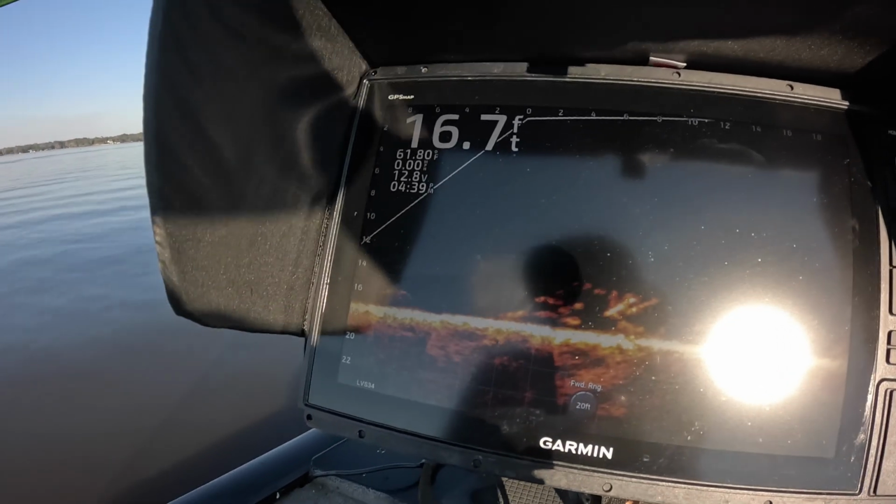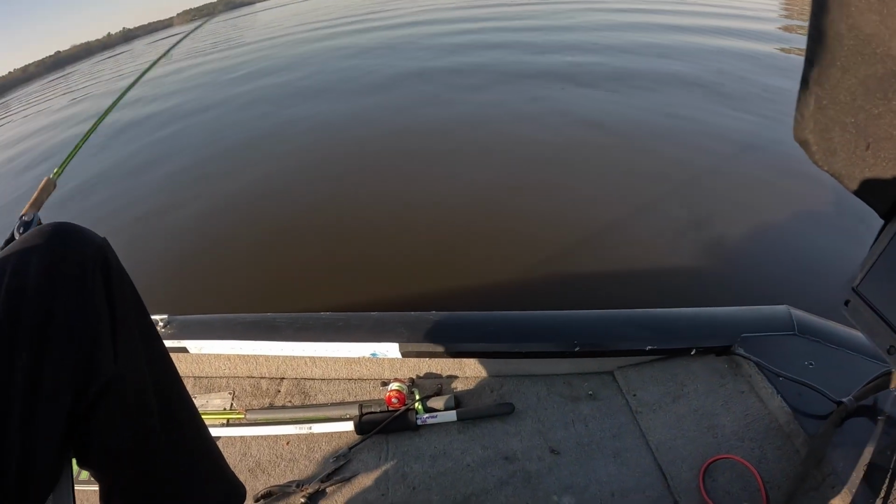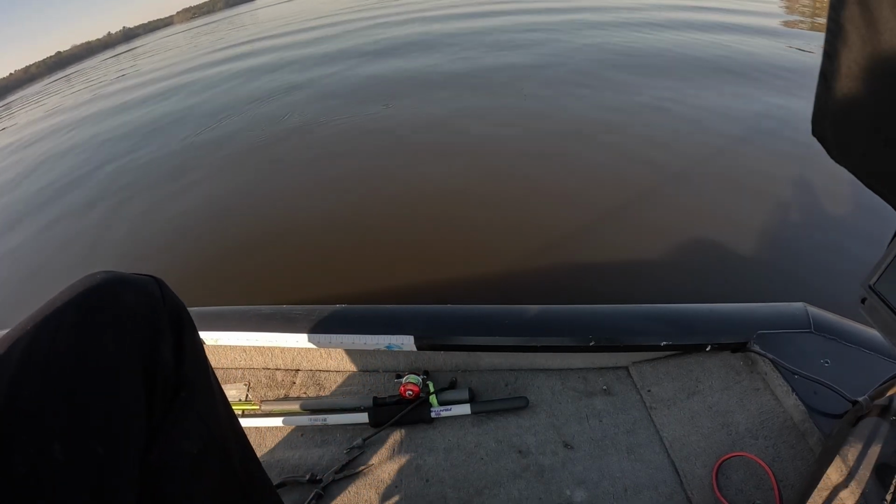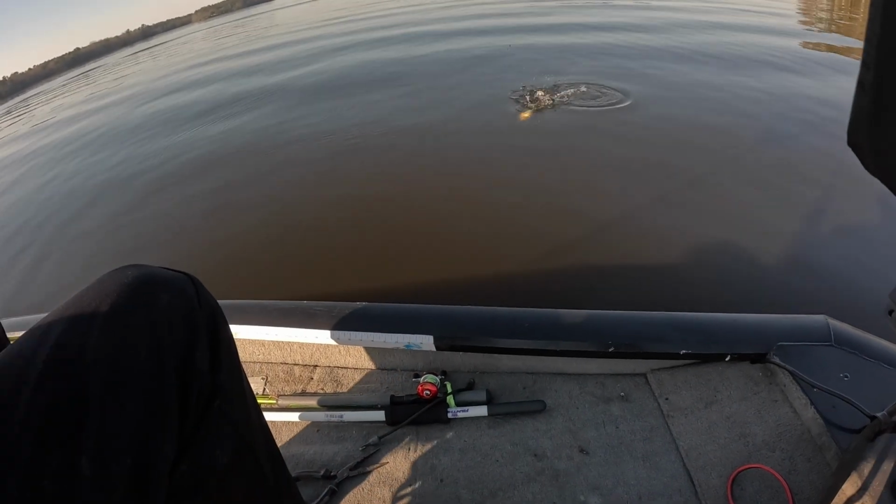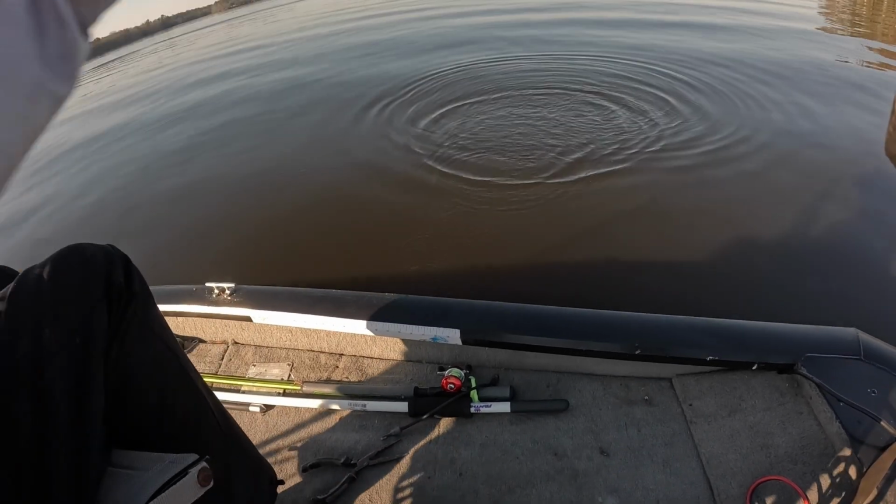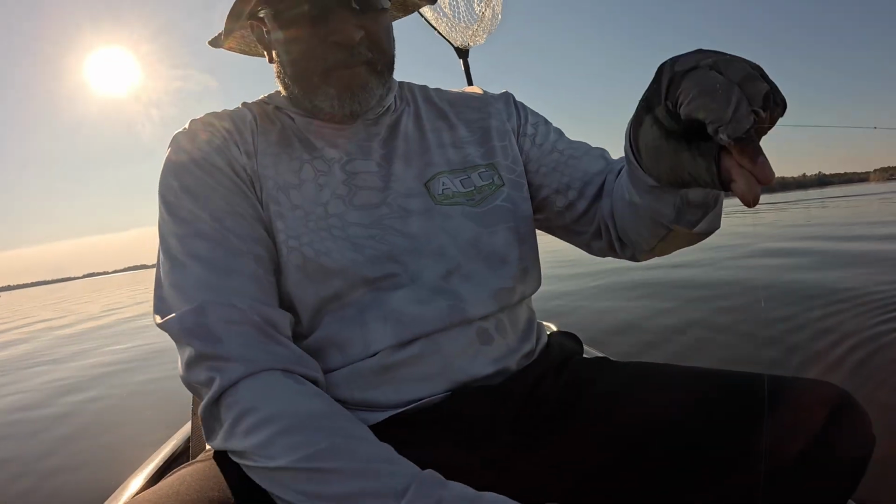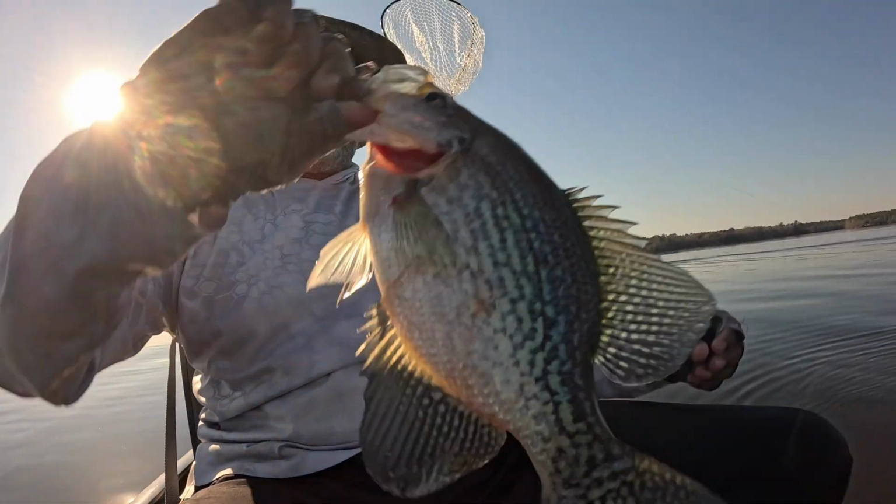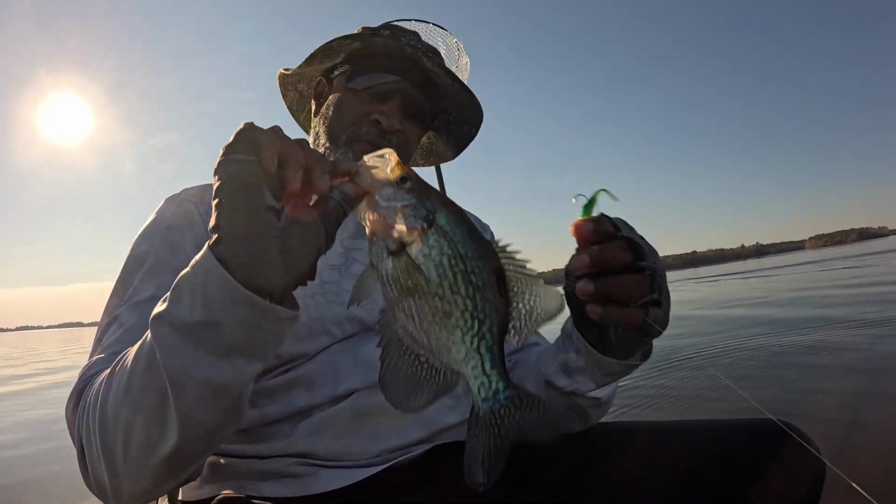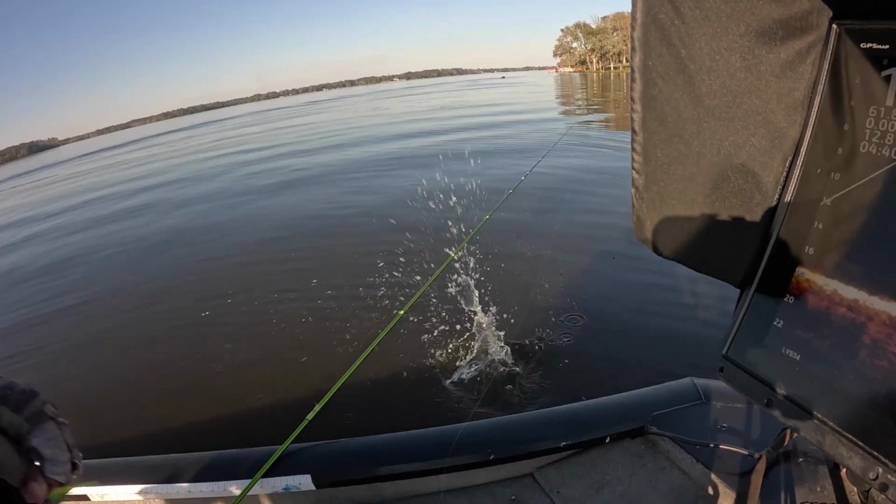All right, nailed that little fella, folks. Nailed her. Nailed that little joker. Let's see what we got. Got ourselves a little slab here, folks. Come on. Beautiful fish, folks. Nailed that tractor green. Get it back in the water. See you, little buddy.